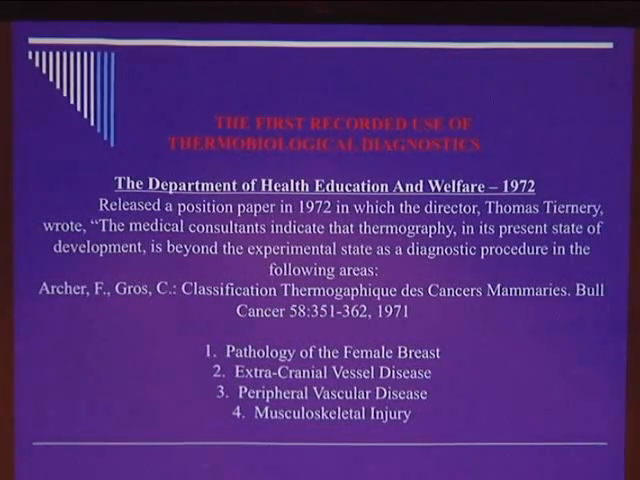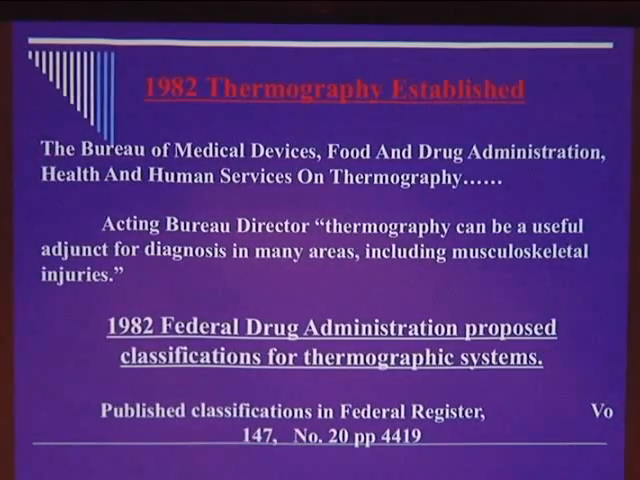So in 1972, and I give you this information because one of the great claims is, well, this isn't covered, this is experimental, the insurance company won't pay for it. So you have to understand what has happened, at least in my life, that led up to this. In 1972, the Department of Health, Education, and Welfare said that in all of these disorders, thermography was a valid diagnostic test, the last one being musculoskeletal injury. In 1982, it was permitted to be used as the established test under the Bureau of Medical Devices, which said it's beyond the experimental stage.